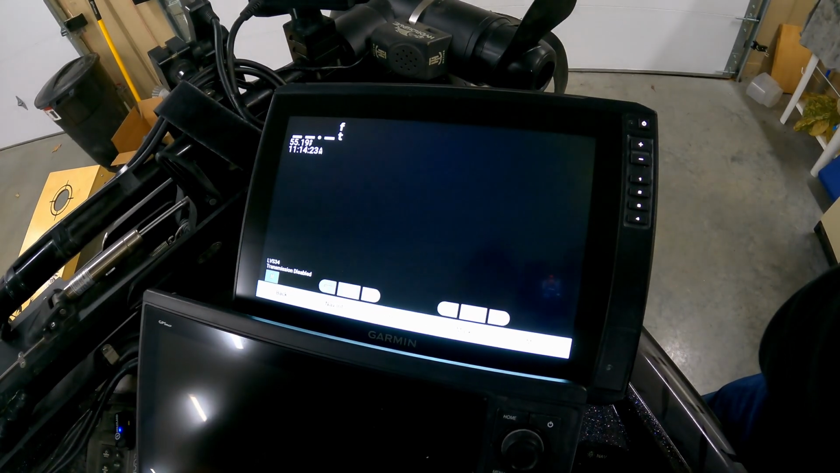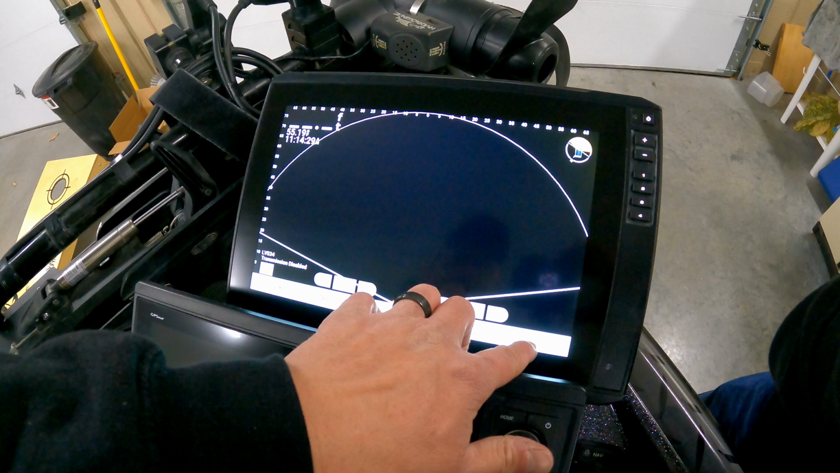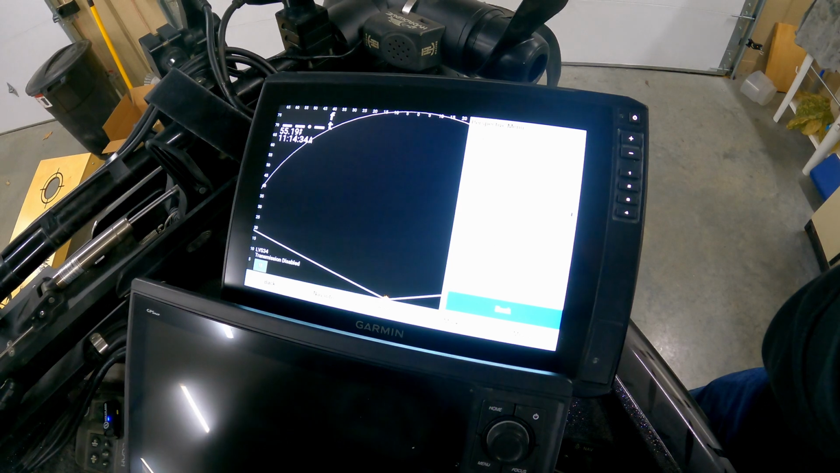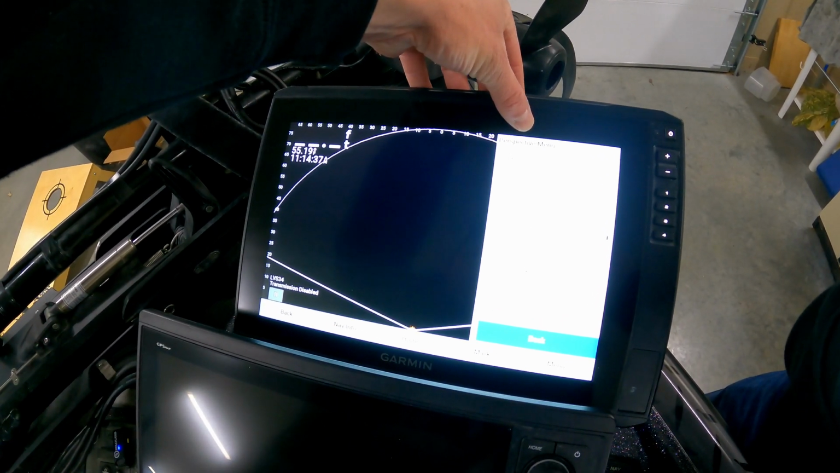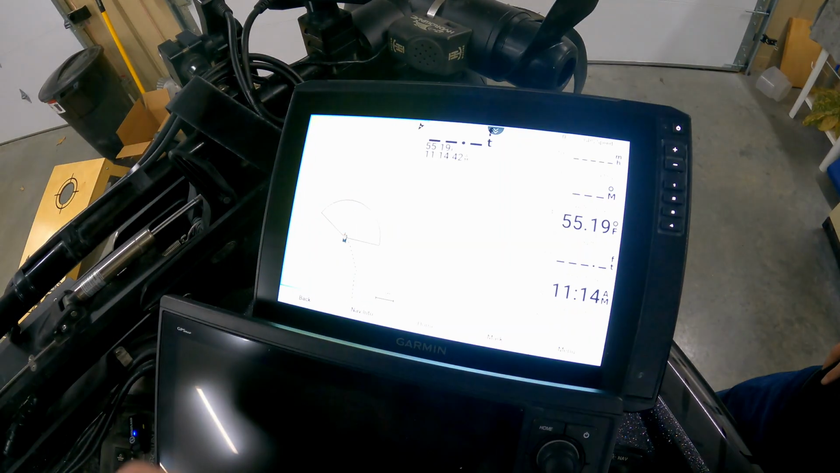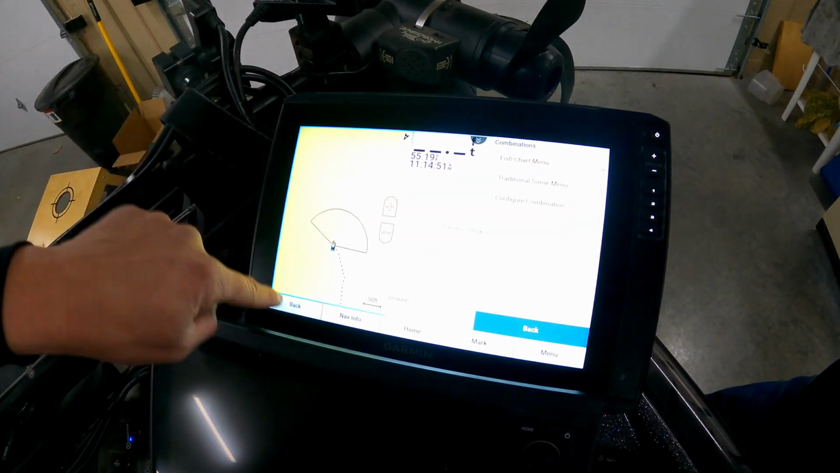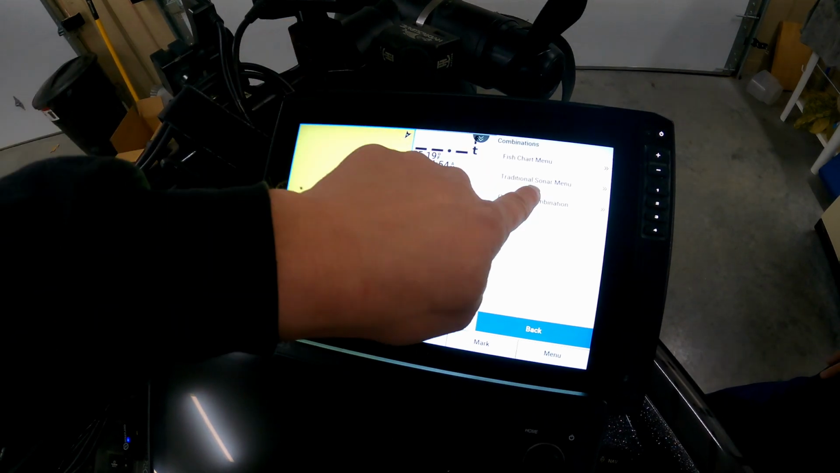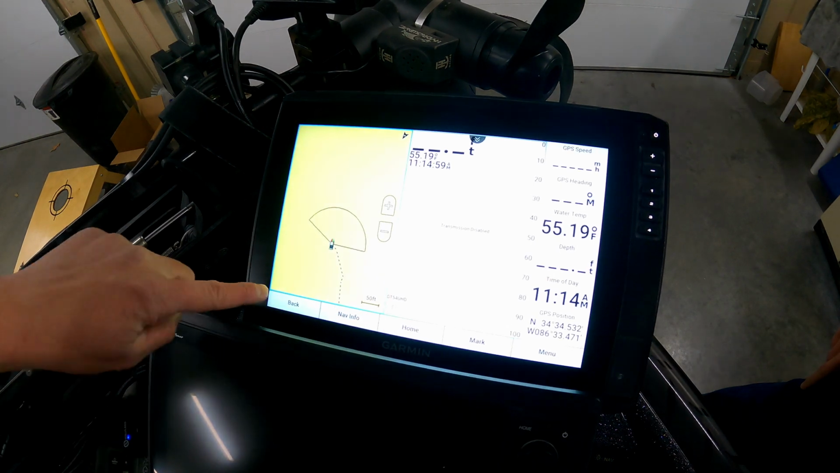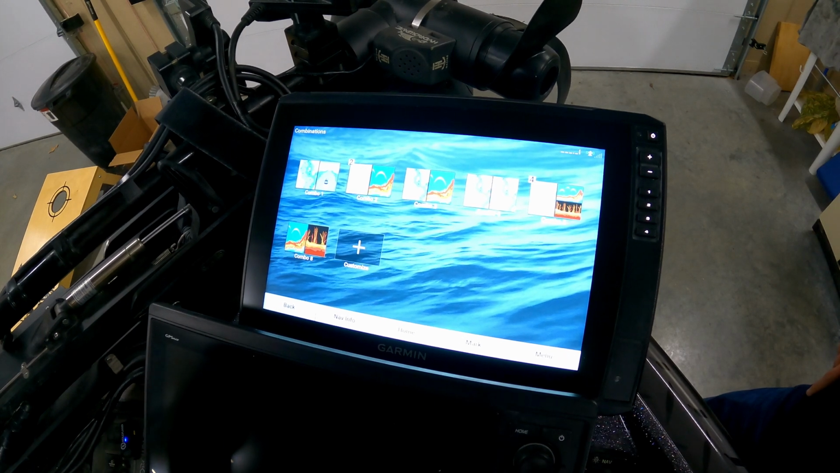So we'll go back to live scope, and if I click menu on any of these screens, so if I click it on chart versus live scope, it'll give me a menu screen based on which screen I'm on. So right now this is my perspective menu, and I can change all of my settings through that. If I go to a different view, I click menu, it'll allow me to adjust my fish chart menu, which is this one. It'll allow me to adjust my traditional sonar menu, and I click on those and I'll have all the settings for each one of those. Obviously the back button on all these will take you back to that last screen that you were on.